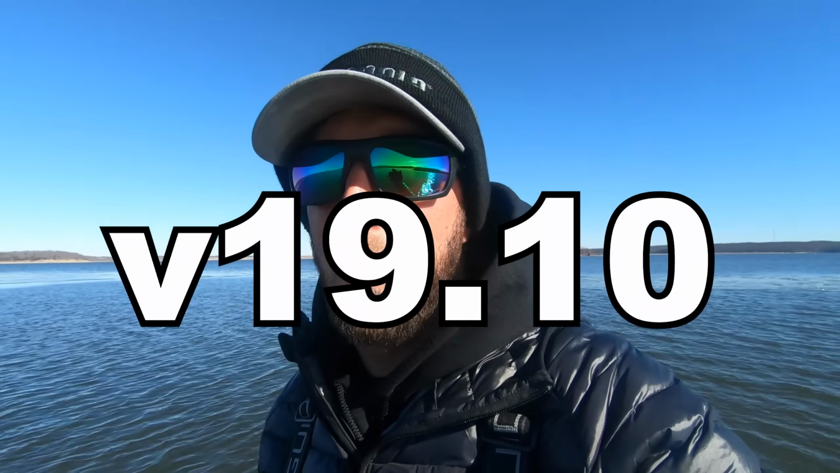So if you guys are wondering, the software update that you're looking for on your unit is 19.10. This update is available for all EchoMap Plus UHD units and above. That includes GPS map units. If you guys just have a regular EchoMap Plus unit that is non-UHD, this update will not be available for you. But again, 19.10 is the one that you're looking for.